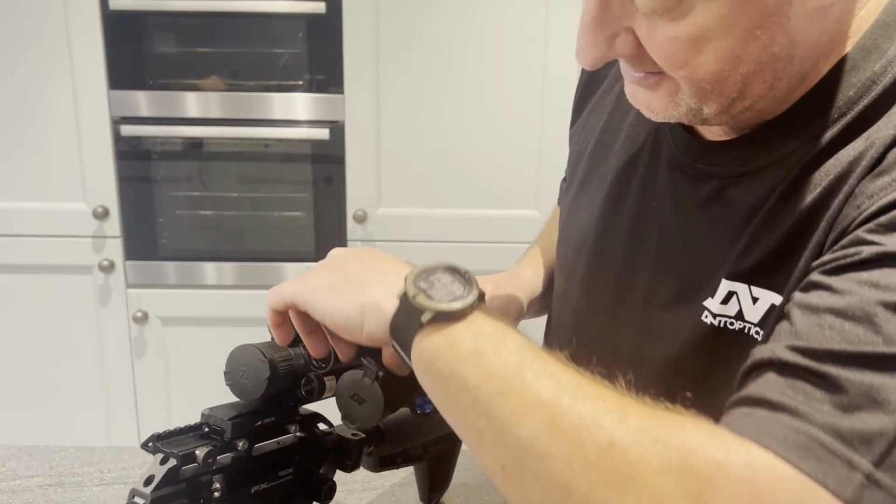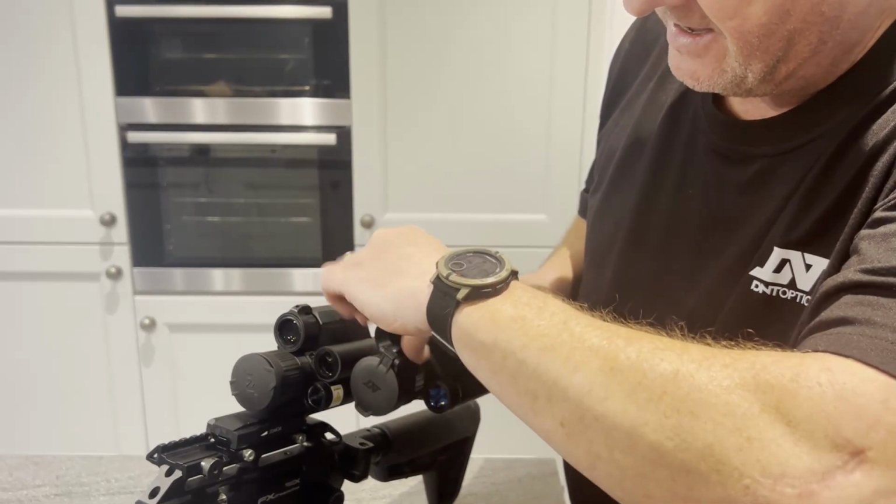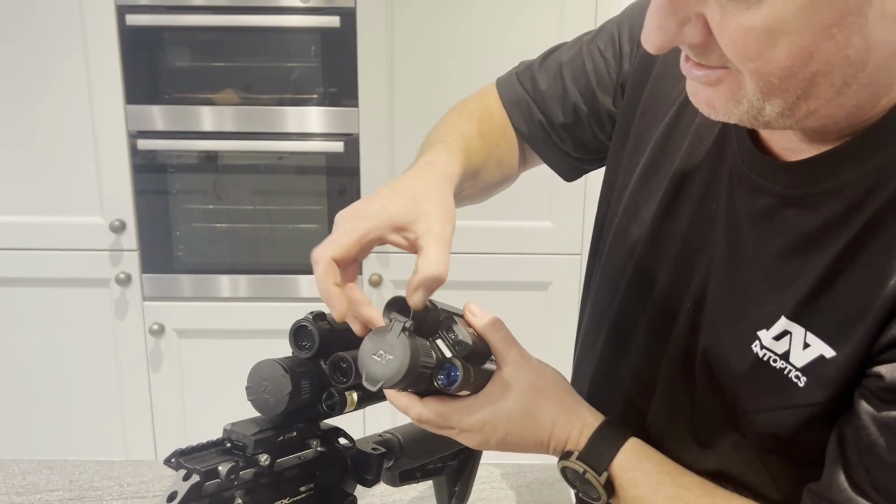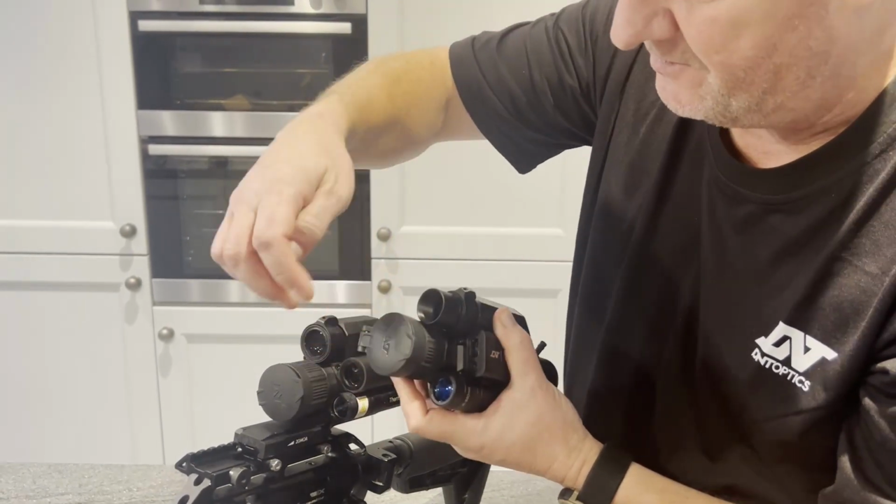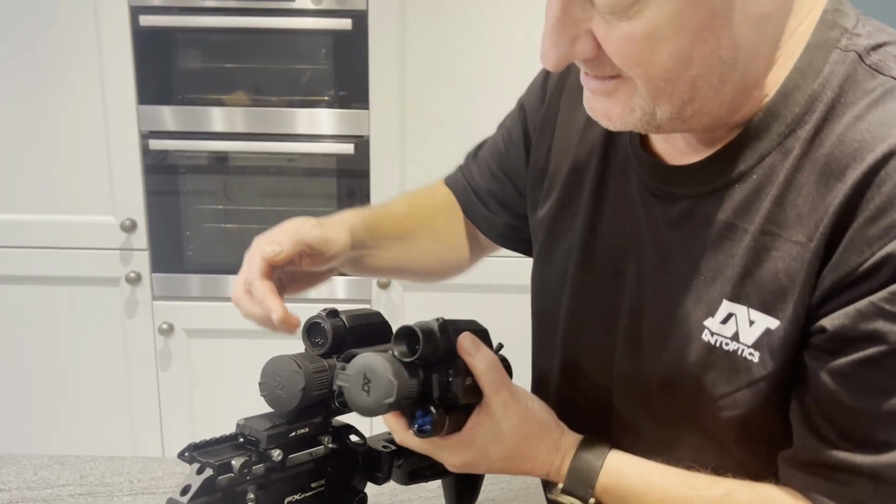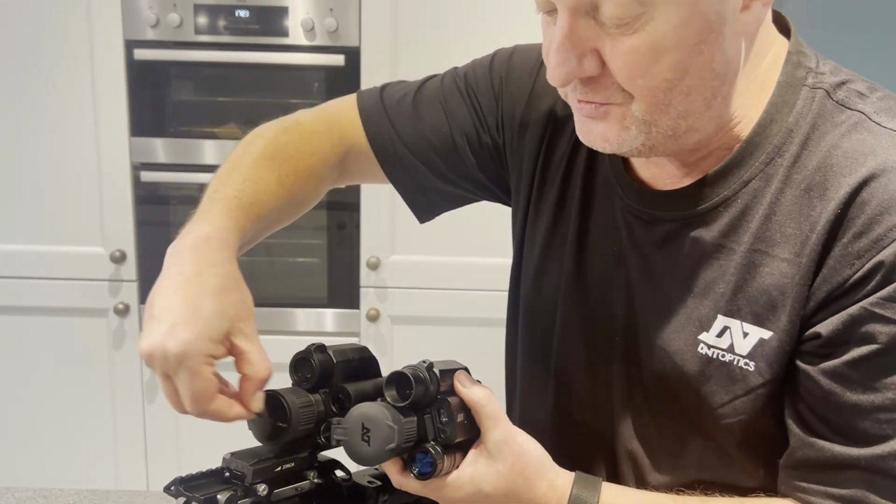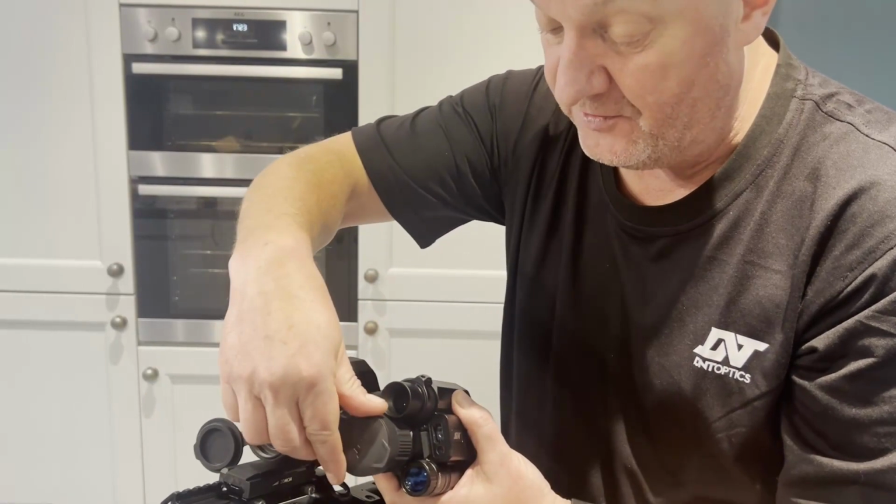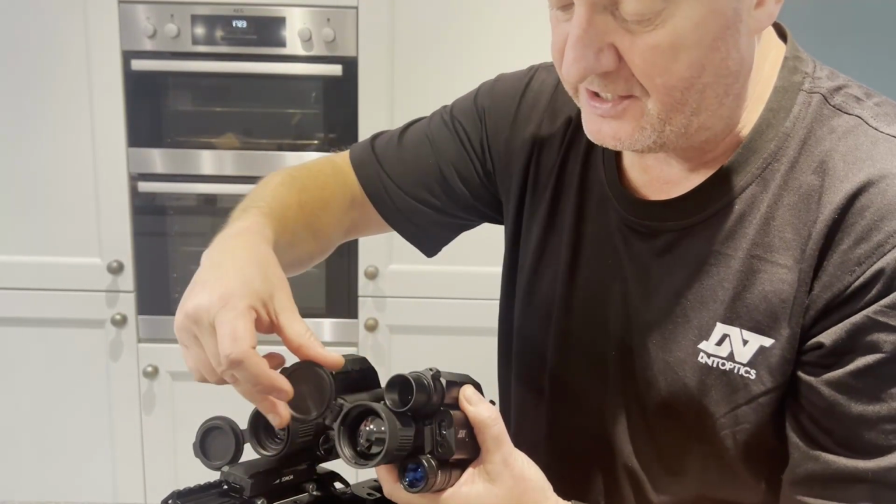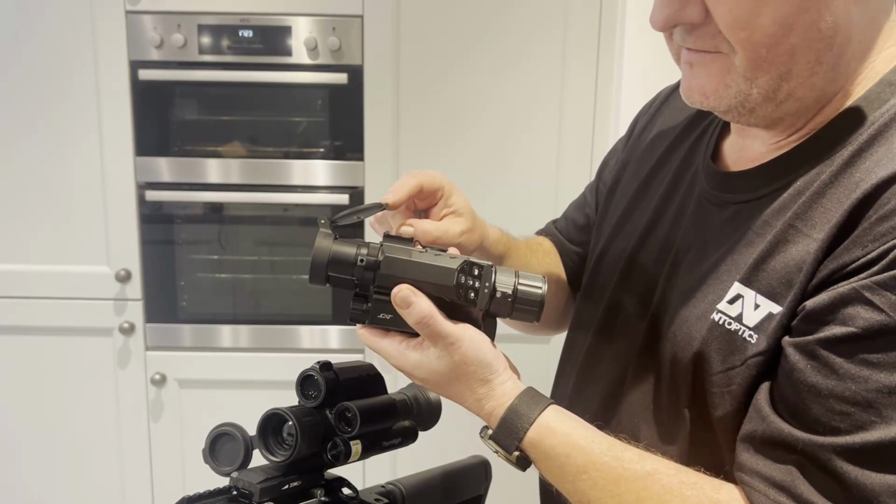So if I screw that back on, I can automatically see here where this is going to come into its own. If I turn that round, and that's different as well. There's quite a few changes on this. This is fantastic. On the 225, it's a rubber cap that goes over the thermal lens. On this one, it's a plastic one that comes back to quite a good angle.